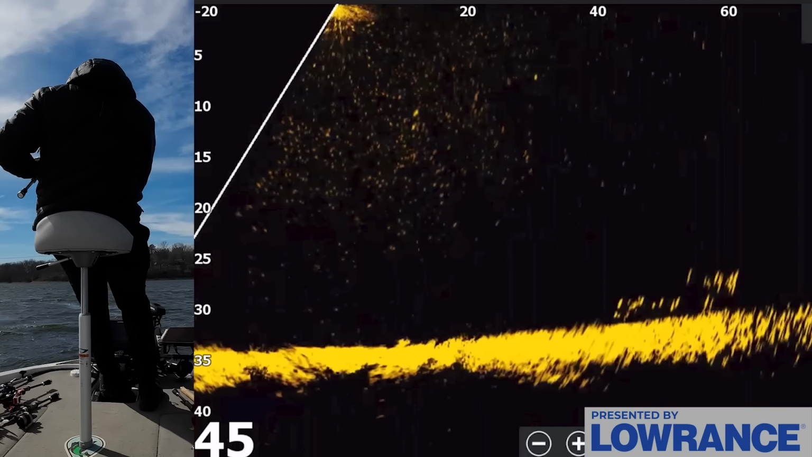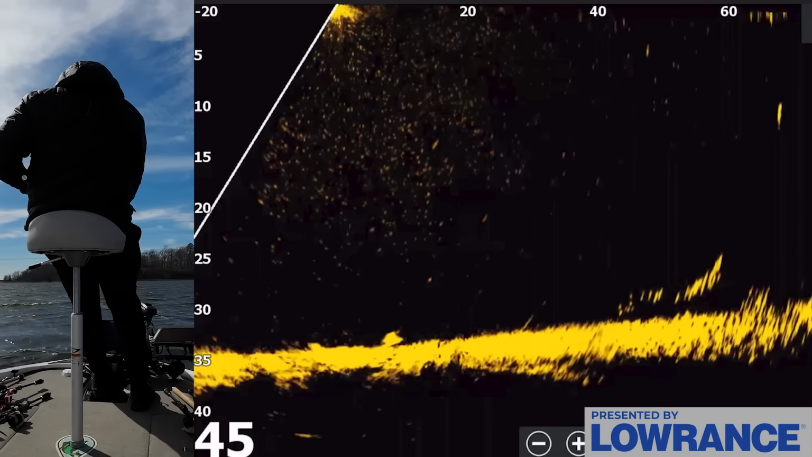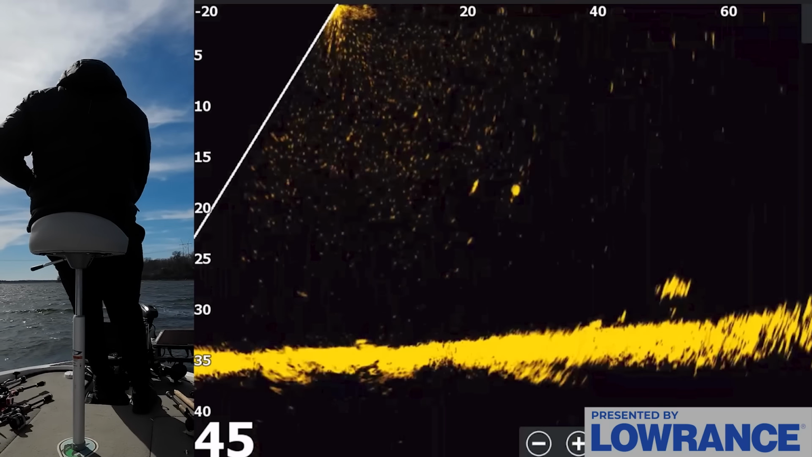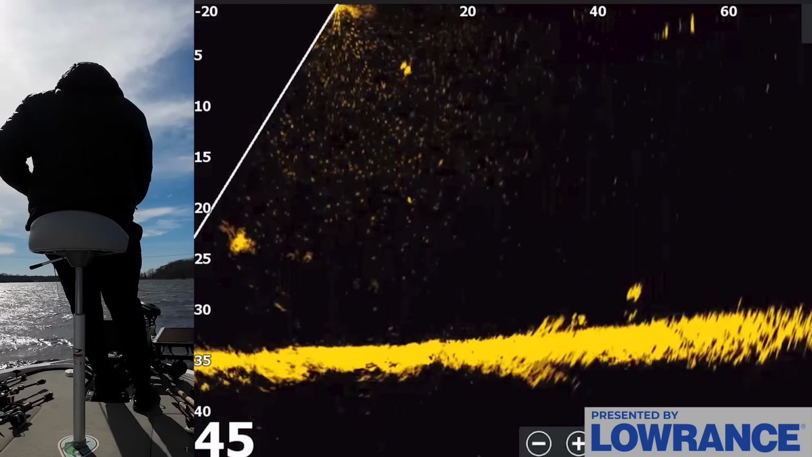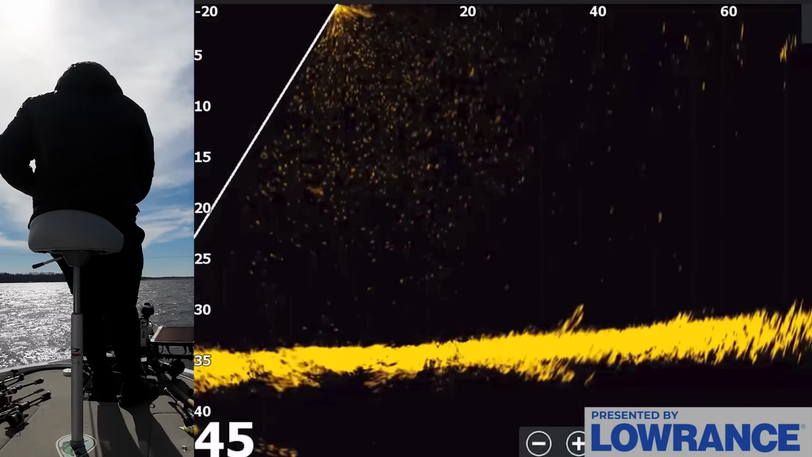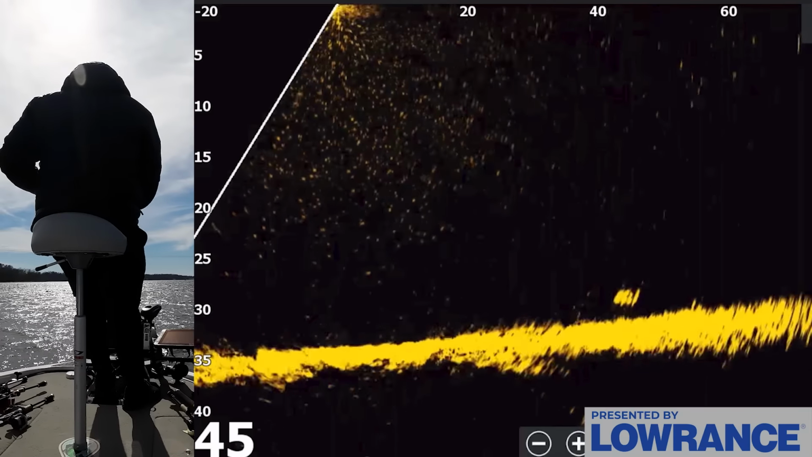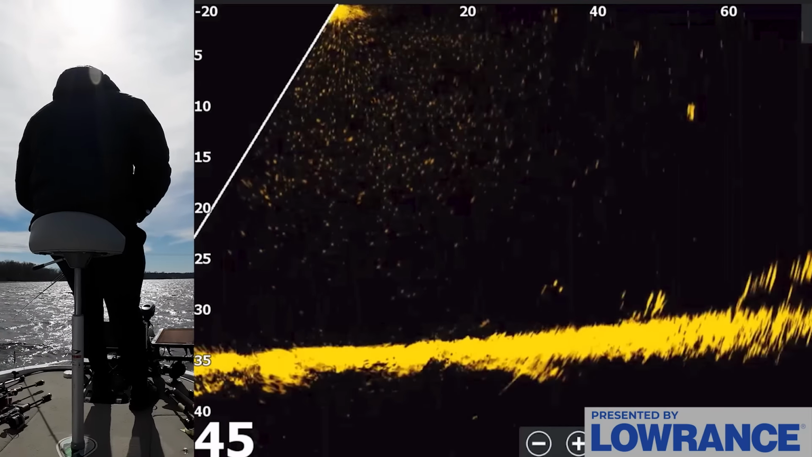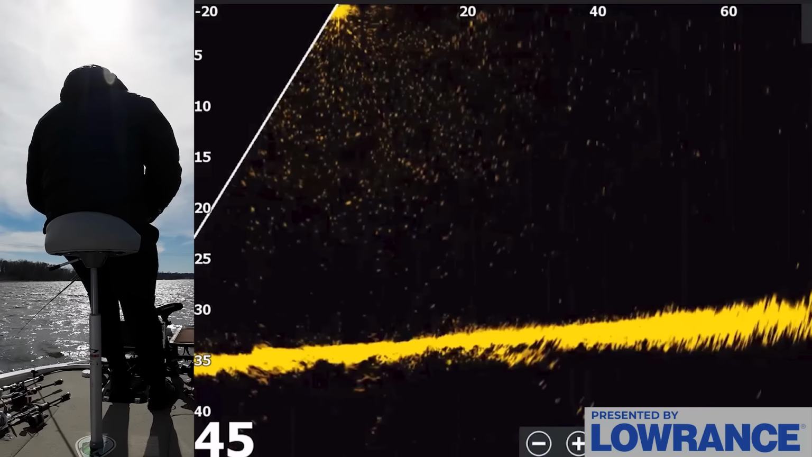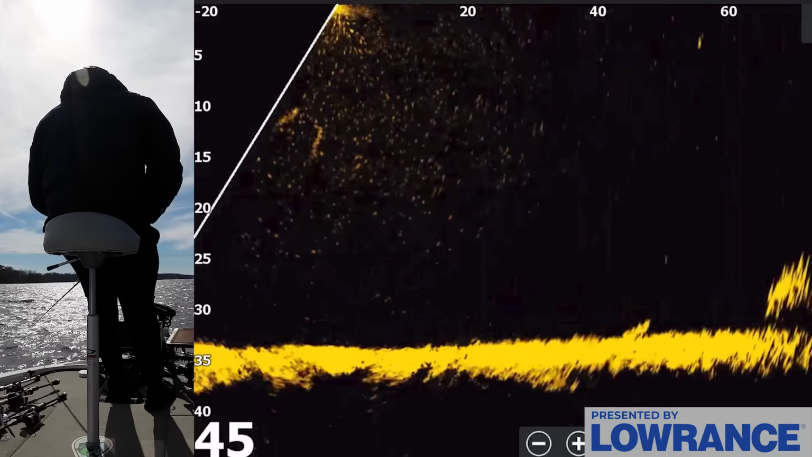Here's one. Come on, eat it. Nope. It may have been one of those 2 fish I just cast at earlier, to be honest. This wind is rough out here to work the forward facing and work the spoon. There's a bunch of fish out here though, right in the middle of this big old wind.